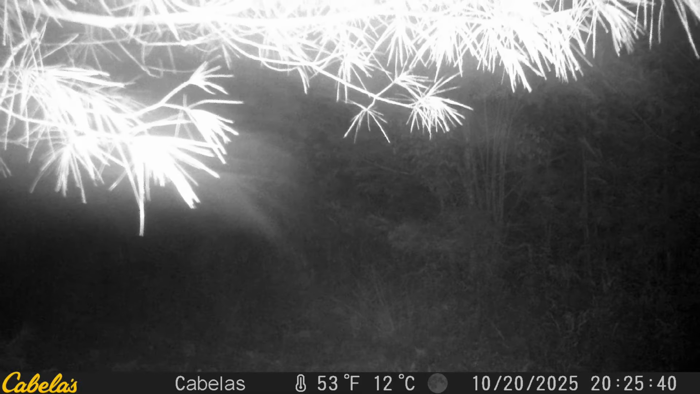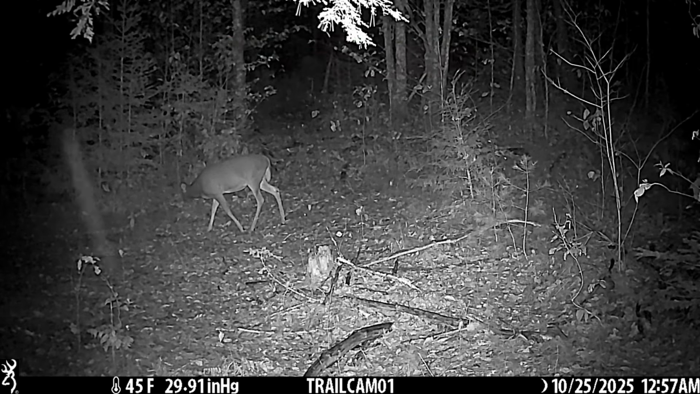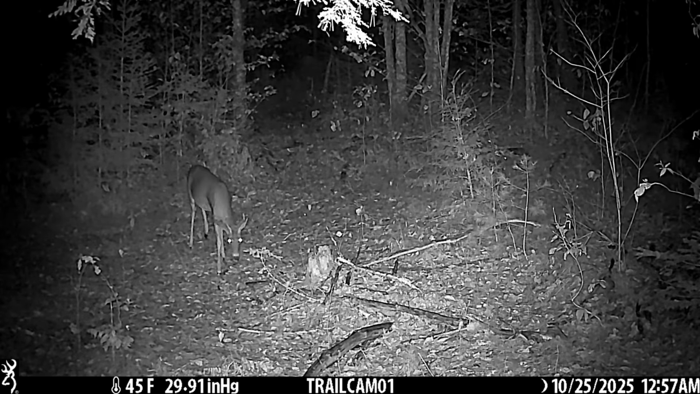This is called The Tree. We've been getting fewer and fewer videos at this site. This is a little, I think, 4-point buck with a real tall antelope-like rack that we saw here. And this, unfortunately, is the very last video of the week. Very, very low turnout, but thrilled to have the otters.